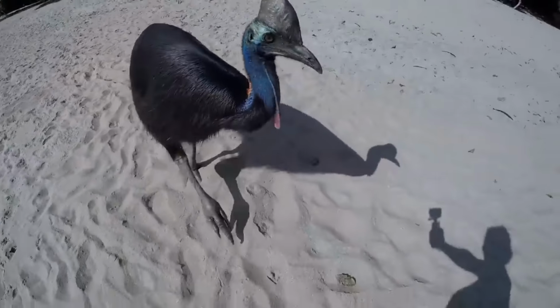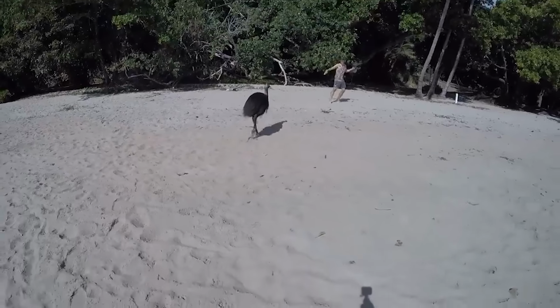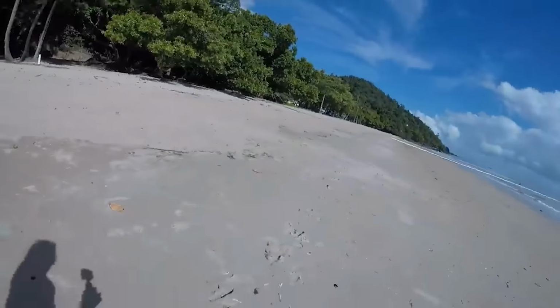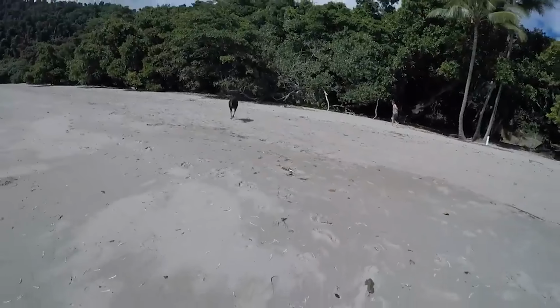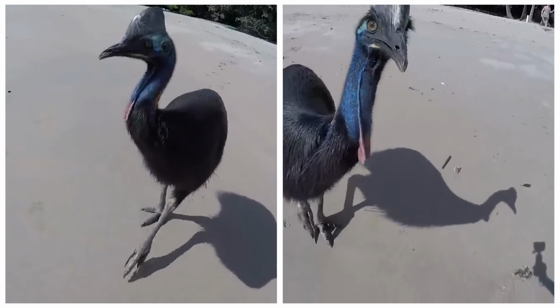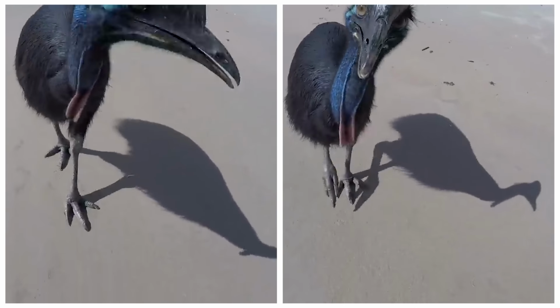Luckily, she had a GoPro in hand to capture the heart-pounding moment. As the cassowary bears down, its piercing eyes seem to burn with intensity. She backs away slowly, holding the camera as a shield, while the cassowary gives chase. Watch as this fearsome bird, known for its aggressive behavior, puts on a terrifying display.